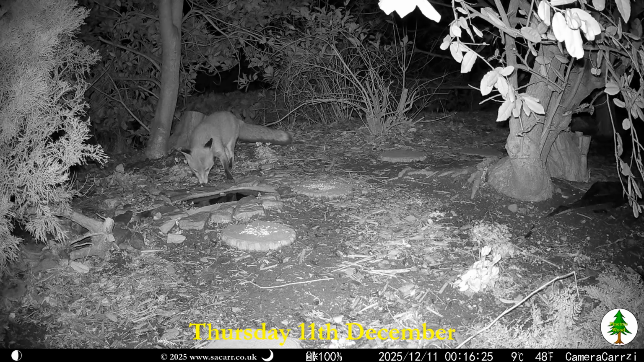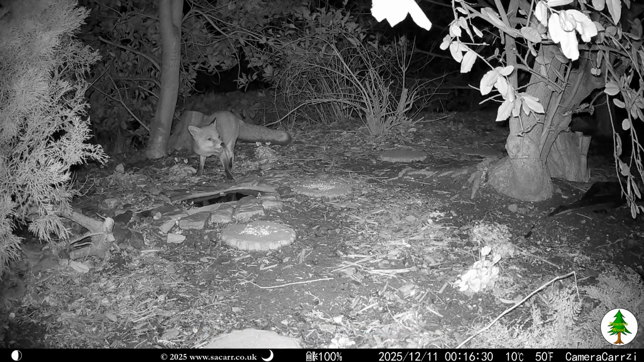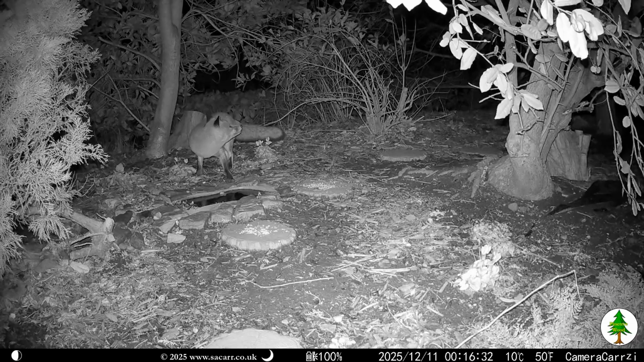It was still windy just after midnight on the 11th when Ginger came to feed. The wind gusts had him on edge, constantly looking around and being a bit jumpy.